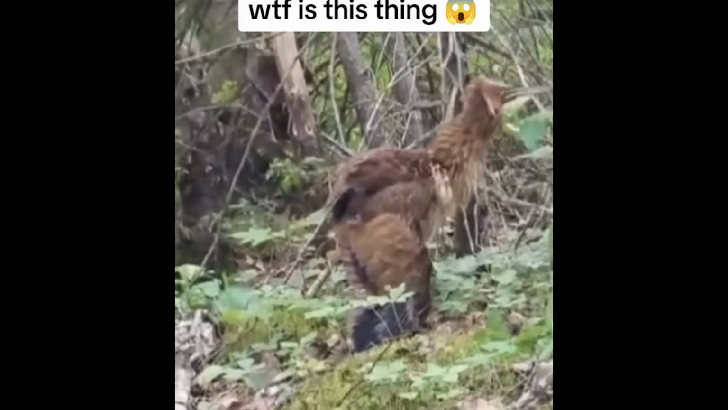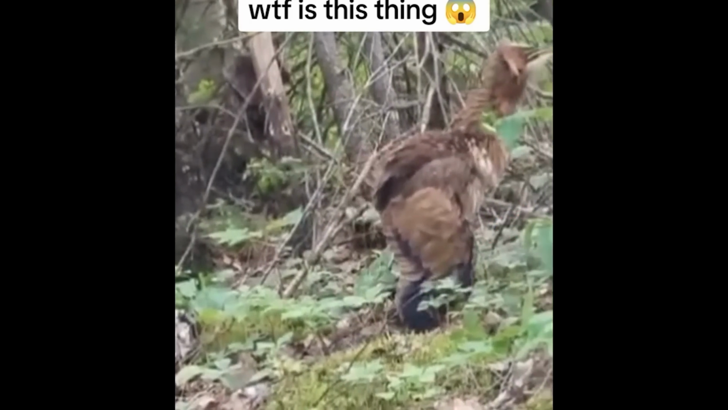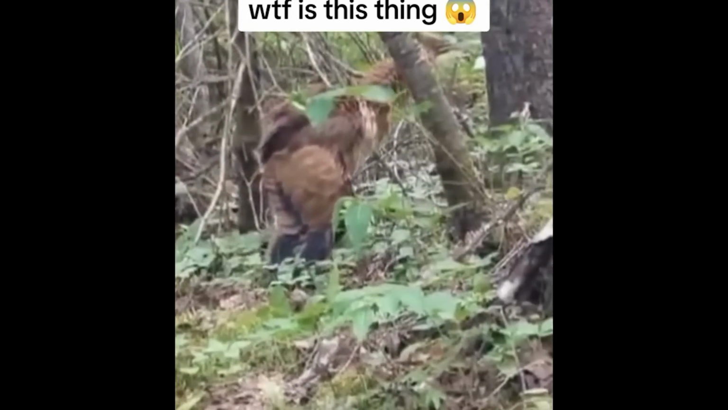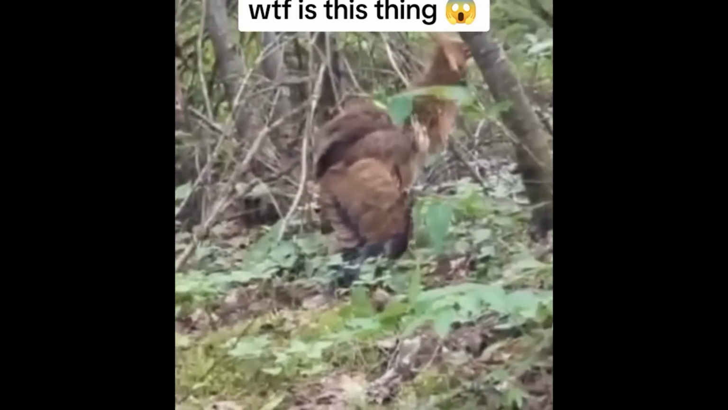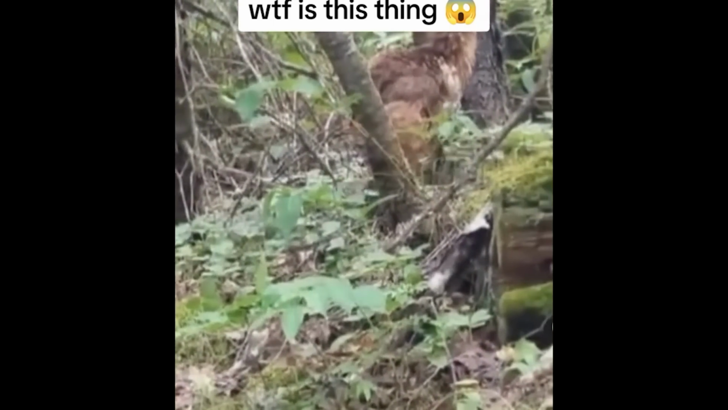It hasn't tucked its wings to its side like a normal bird would do. Rather, it has let it down as though indicating that its wing is hurt. Or maybe this bird has a rather unique anatomy, and it is a kind of bird species.